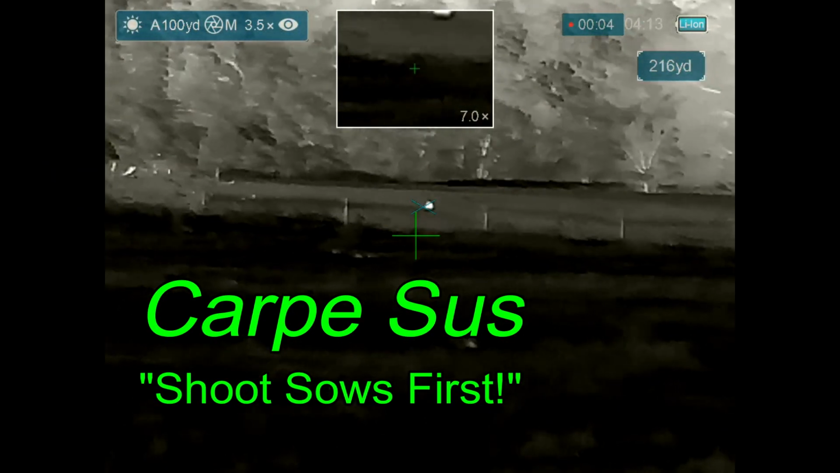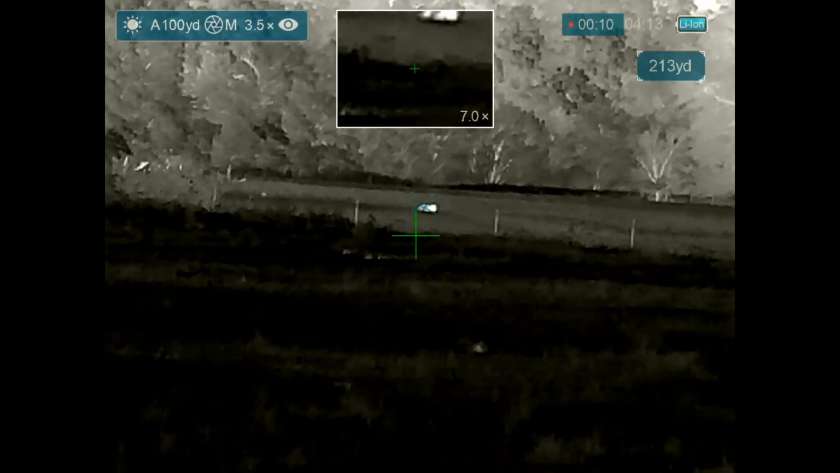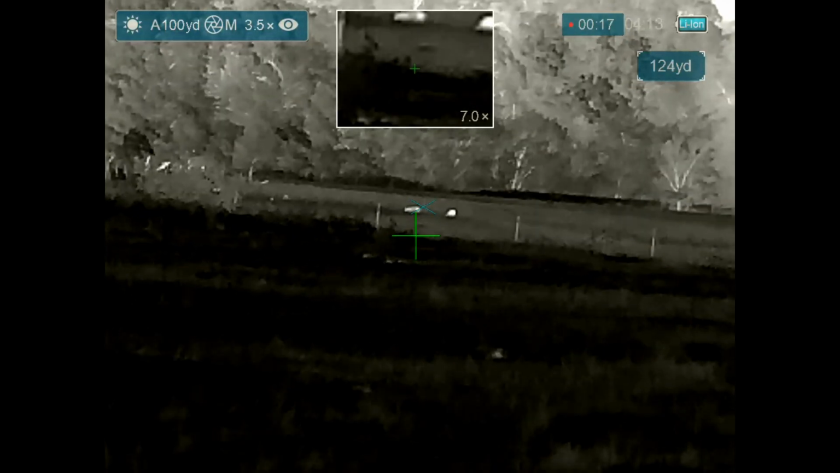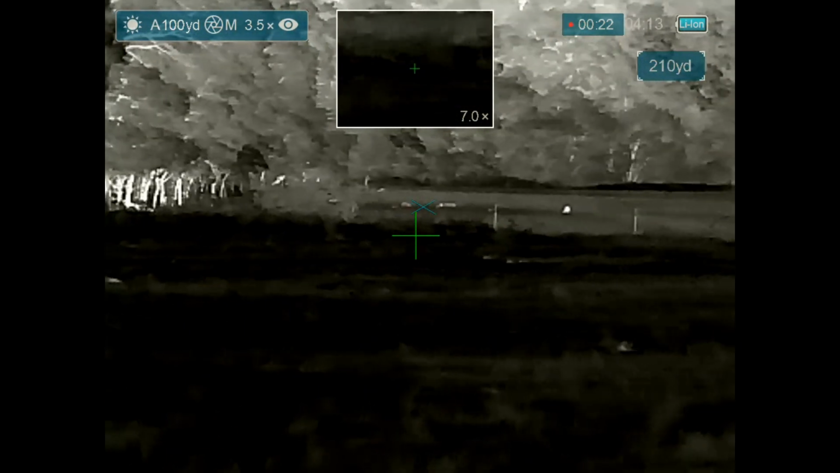We've got hogs in the neighbor's field. They're over there in a winter wheat field, and they've come across the field already, and now they are leaving, headed back to the trees on the left-hand side, which are actually on our property. But we don't have a way to get around to that side of the property in a quick manner. There's fences and whatnot in between us and the hogs.